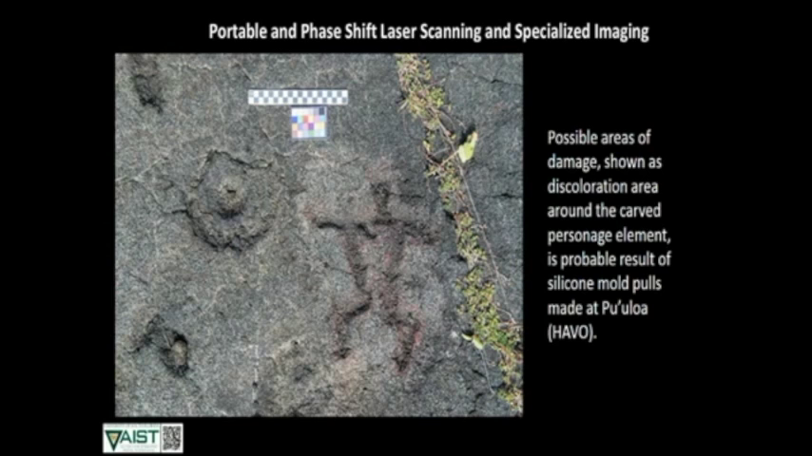Also of real importance out here is using technologies that are non-contact and non-invasive. Everything I'm showing is non-contact. And that's really important because people have often documented petroglyphs in ways that are actually damaging to the resource itself. This is a really good example of somebody that's done a silicone pull off of one of these petroglyph areas, and you can see the actual damage that gets left behind from that kind of contact replication process. And we don't need to do that anymore.